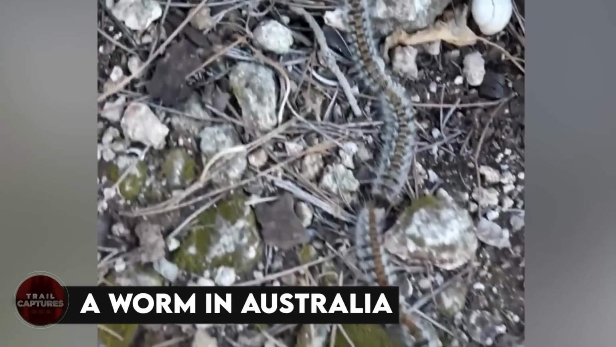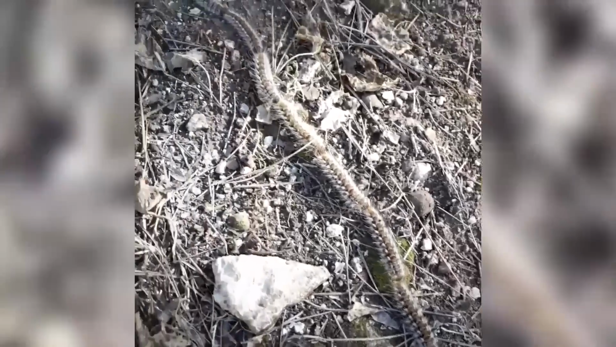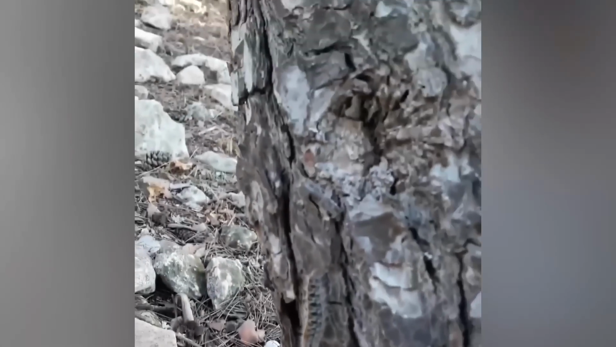A worm in Australia. While taking his usual stroll, an Australian man stumbled upon an intriguing creature that resembled a worm but possessed some peculiar characteristics. What truly sets it apart is not its worm-like appearance, but rather its remarkable length and segmented structure. I've never witnessed a worm of such considerable size before.